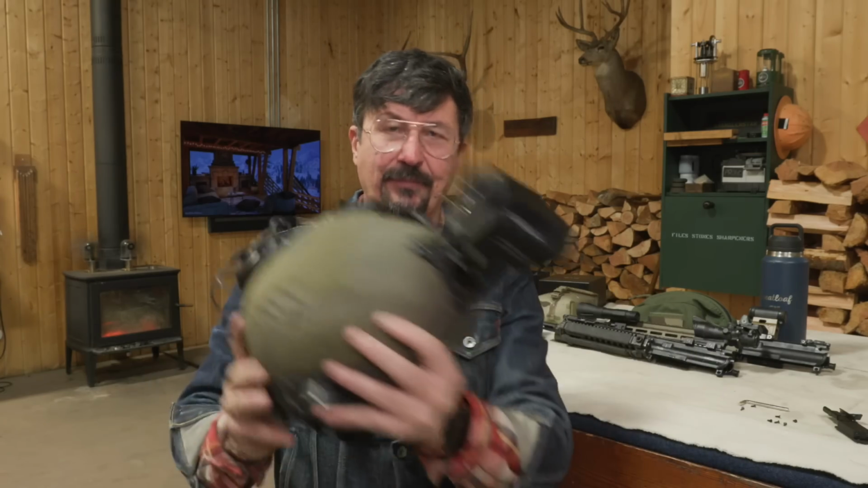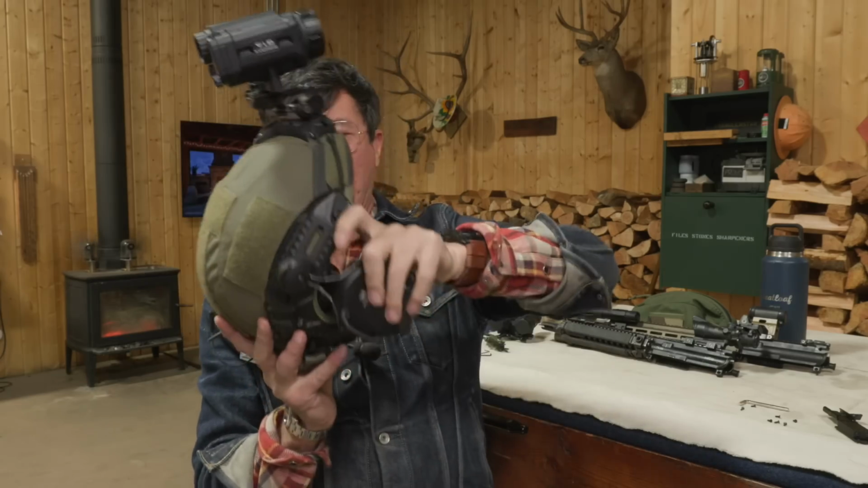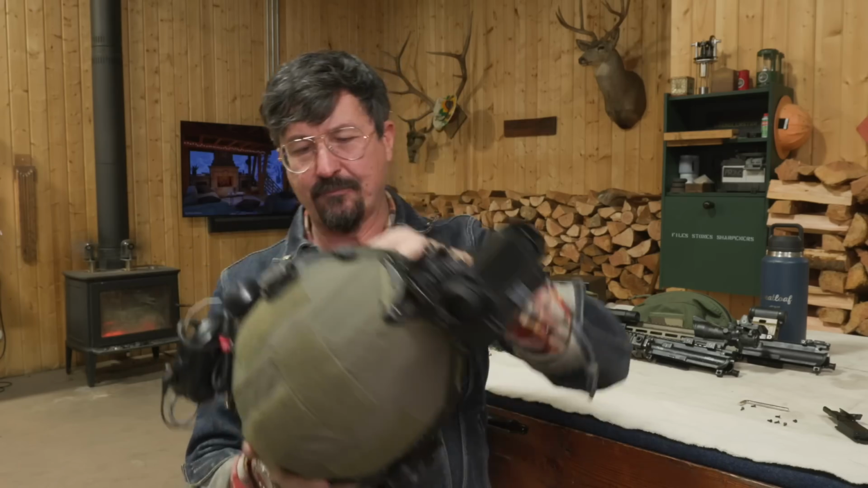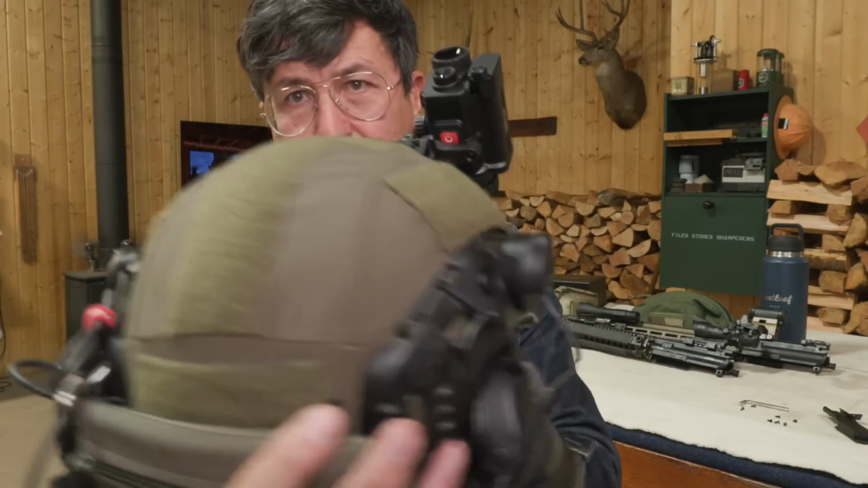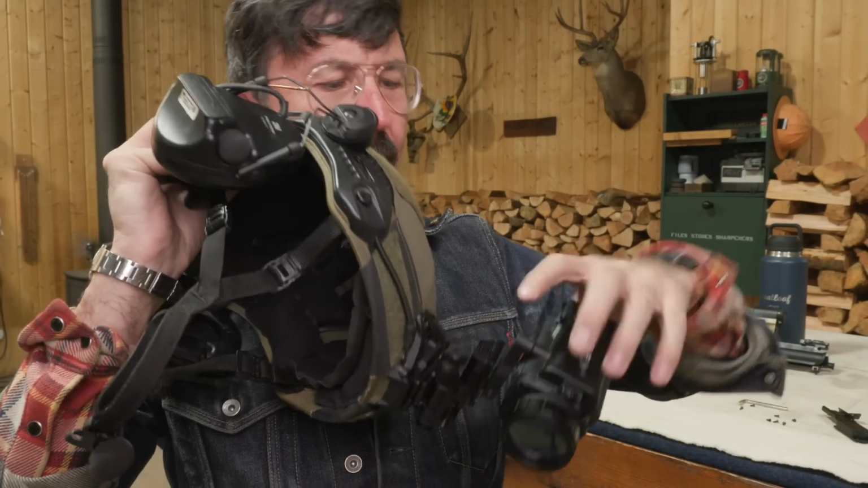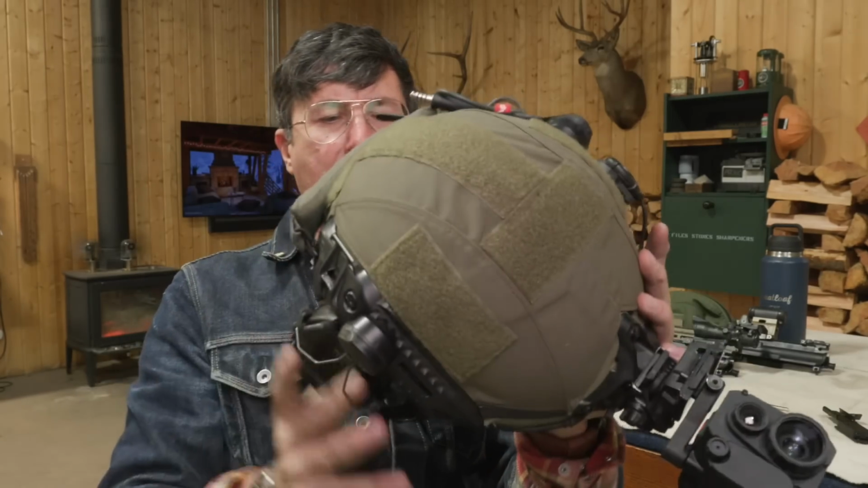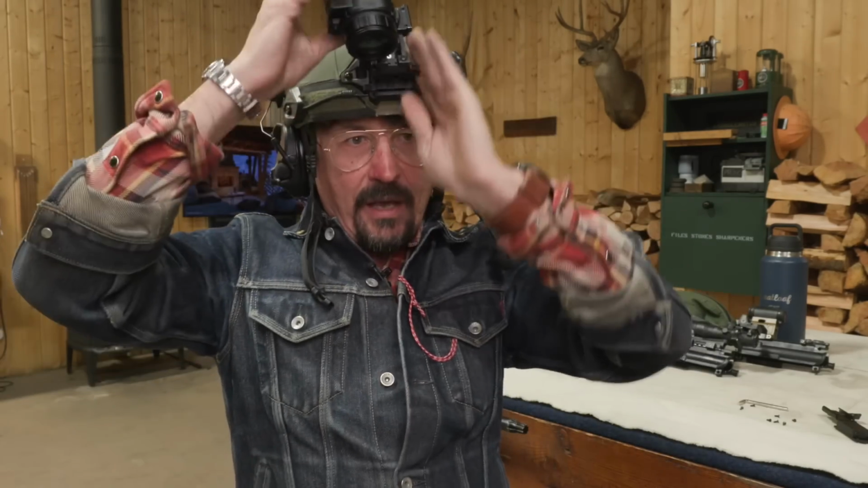There is one tremendous oversight here though. Can anyone see what it is? It appears, unless I'm doing something wrong, you cannot access the off and on button or the mode button. Now you can turn the off and on button on. No, you can access it. I take that back. It's somewhat obstructed in the middle, but you can definitely reach it. I was going to say that they wouldn't have done that. Okay, so this should flip down here.